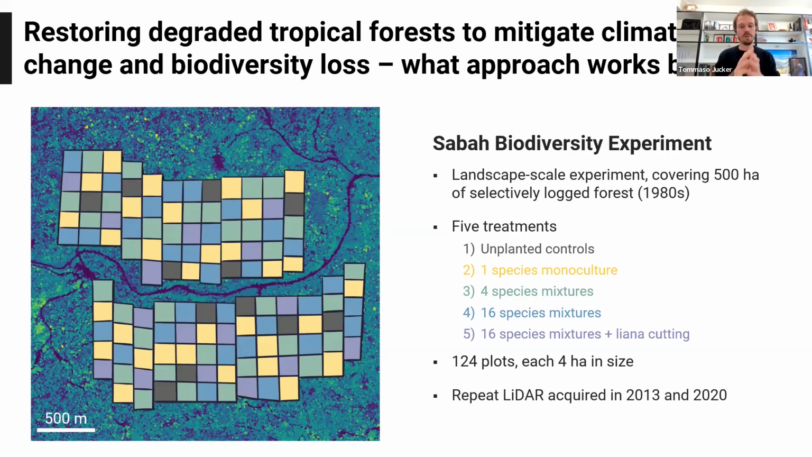And within this patch of forest, Andy and his team have set up a factorial, replicated and randomized experiment with 124 plots. Each of these plots is 4 hectares in size, so they're really big plots. Within these, we have a series of different treatments that have been applied, which relate back to some of the more common approaches to restoration in these kinds of systems.